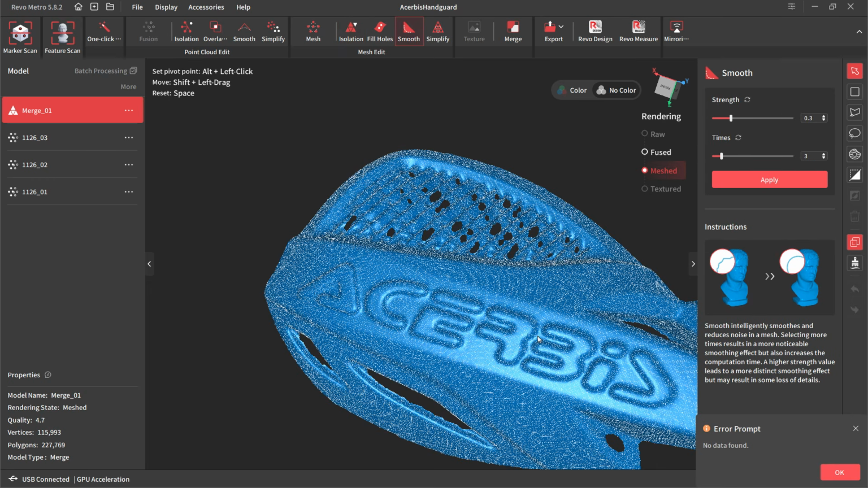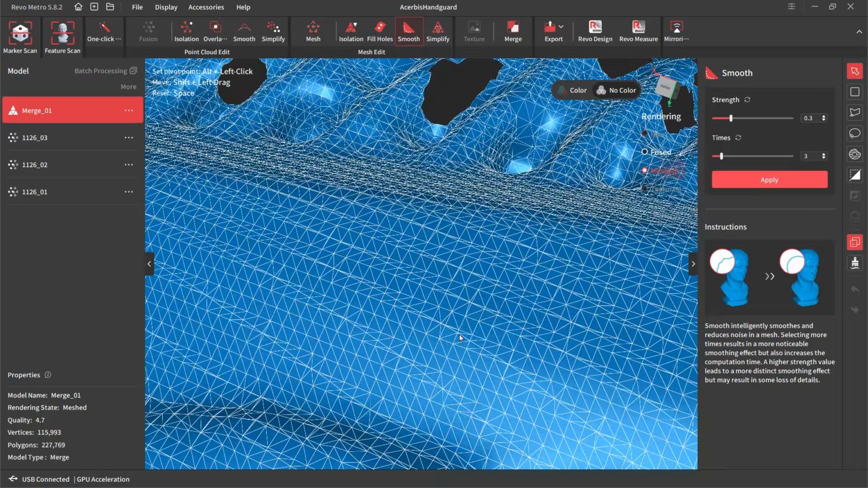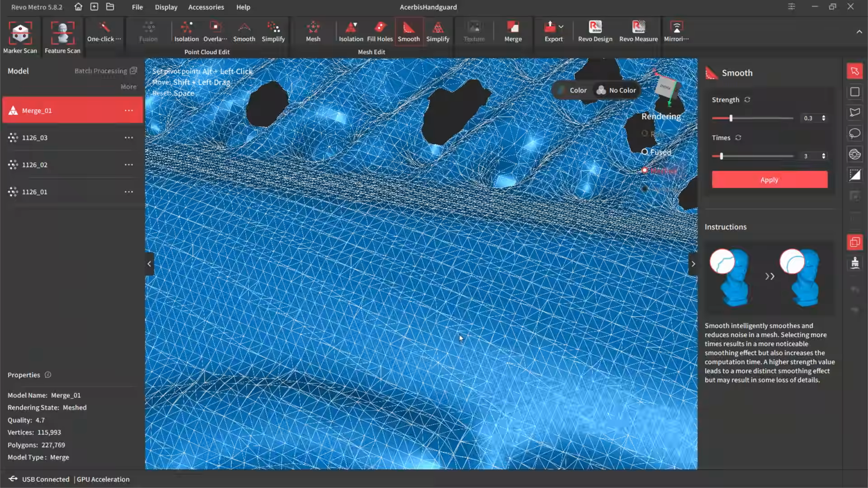If we have any areas, this is a typical problem that people have with scanning in general. When you have a really dense point cloud and you convert that to a really dense mesh, it ends up having a lot of these wavy sections. With the wavy sections, it creates this situation where the scan itself looks pretty bad. And we fix that by doing smoothing and simplification.